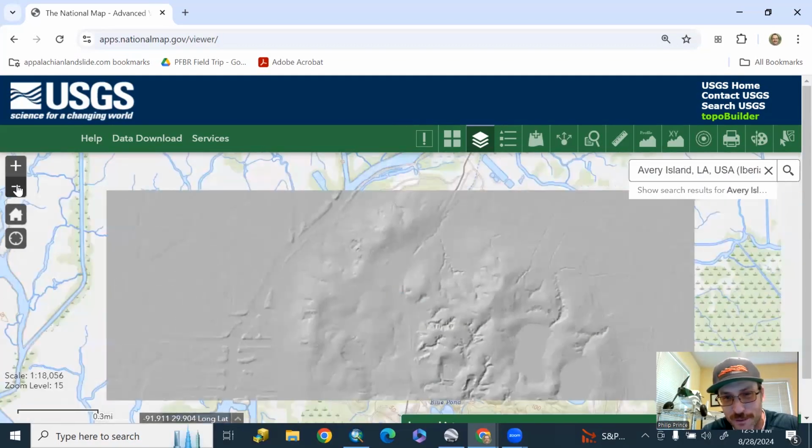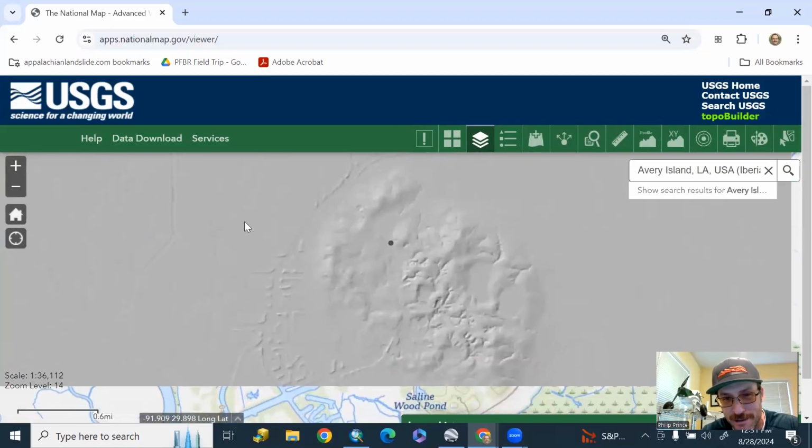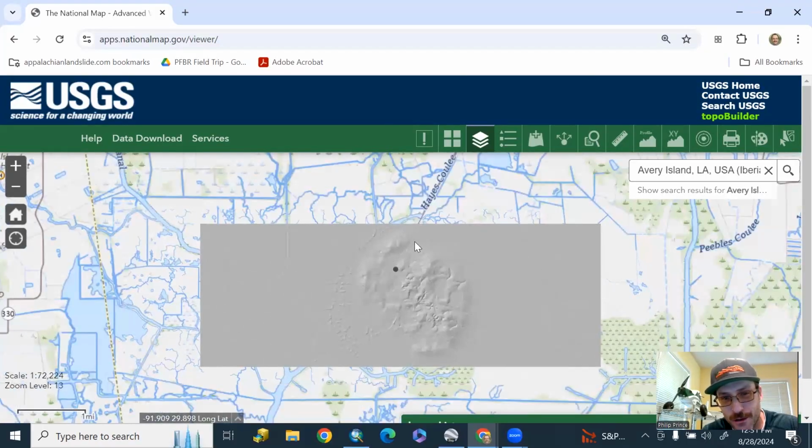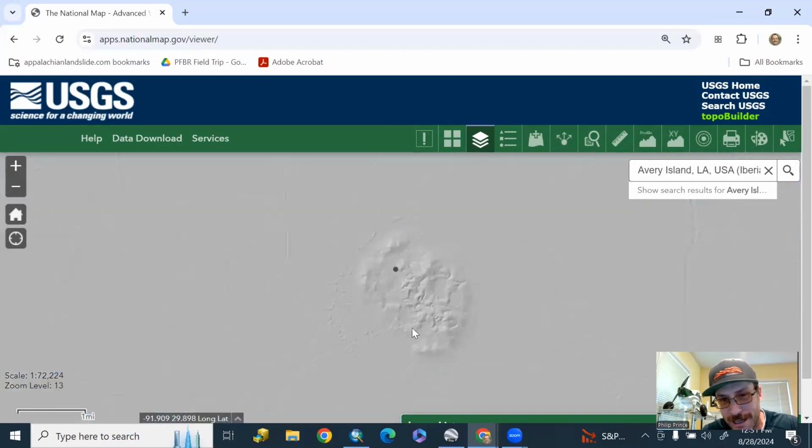Very geologic place. This is where they make Tabasco sauce. Tabasco sauce is a very geologic sauce because it's made on a salt dome. That's what this little raised elevated area is here. That's what Avery Island is.